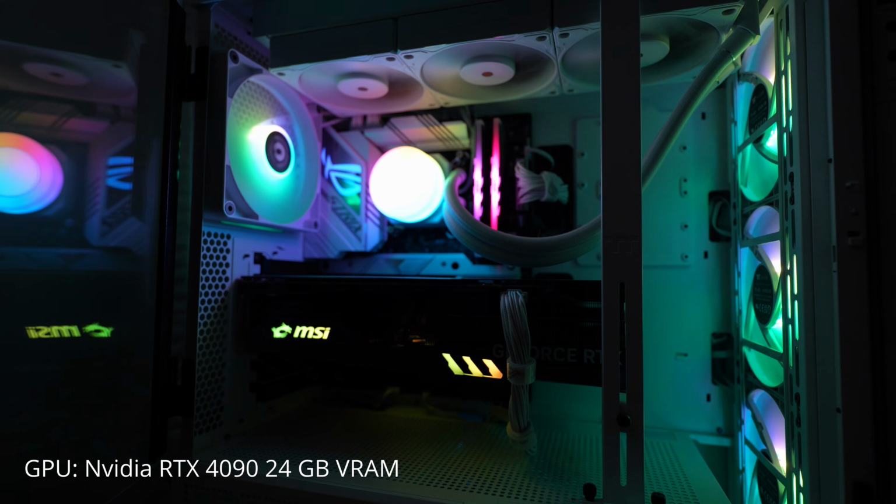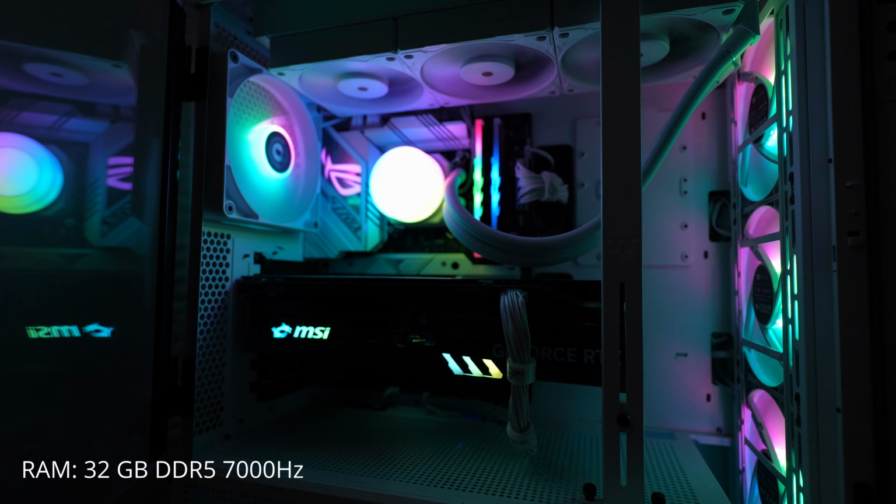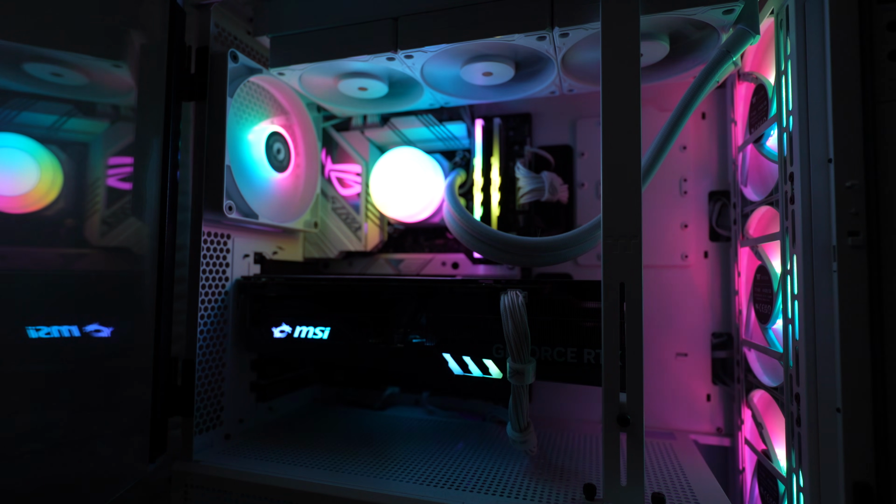My main setup is a desktop running a Core i9 14900K paired with an RTX 4090 GPU and 32GB of RAM. With this setup, processing Gaussian splatting in balance mode takes about 30 minutes for every 1 minute of scan time, so a 3-minute scan requires roughly an hour and a half to process.